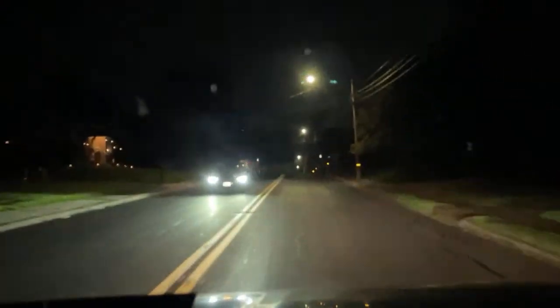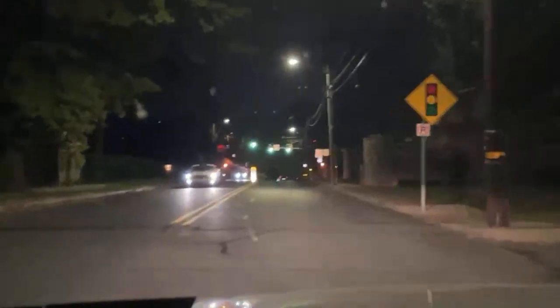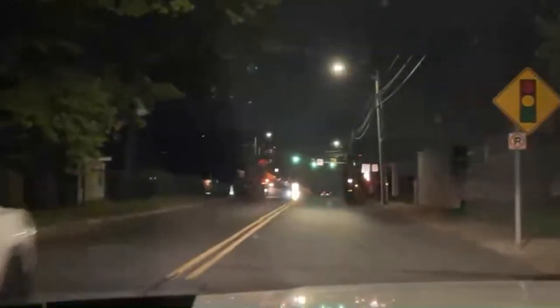Jesus Christ. Now remember, the CO alarm, you go on scene, you say nothing's showing, all right? What the fuck put those holes in the goddamn street? There's nobody here at their house either. Look at that, we're first on location.